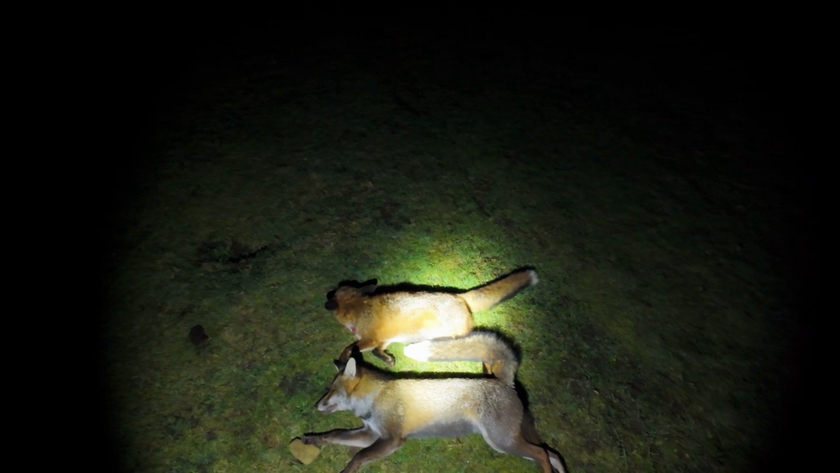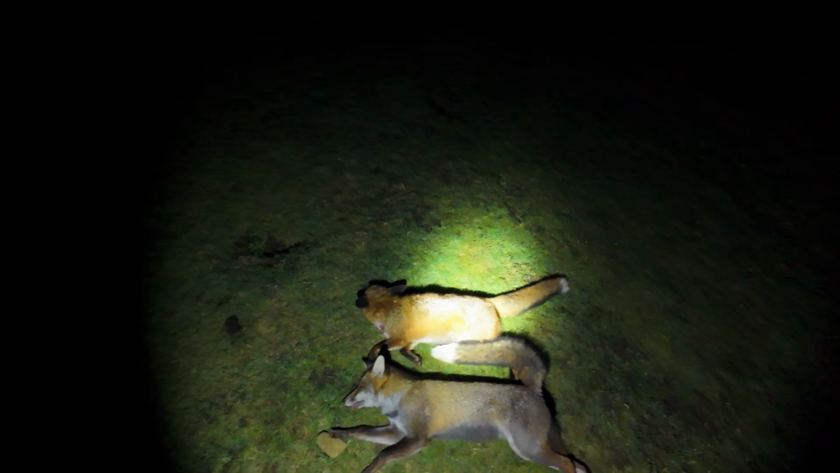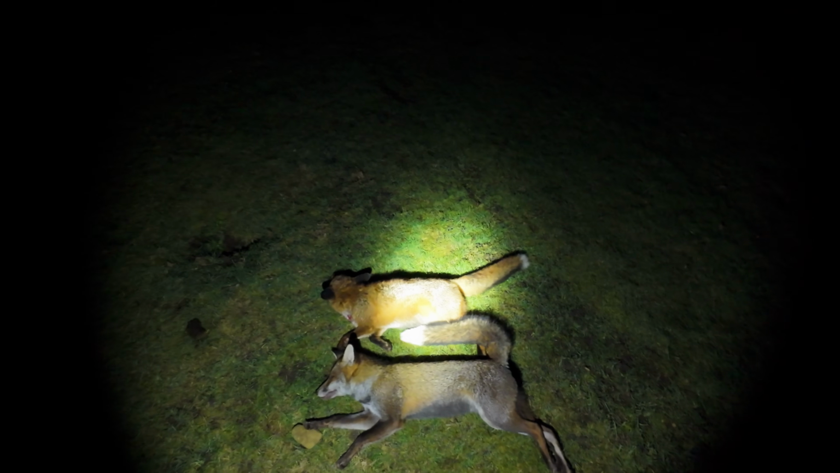Nice size foxes these. Been eating well. I'll go back and get the other one. Right, well, job done. I'm going to get these back up for the farmer. That's going to be some weight to carry. I'll come back to you when I've done that.